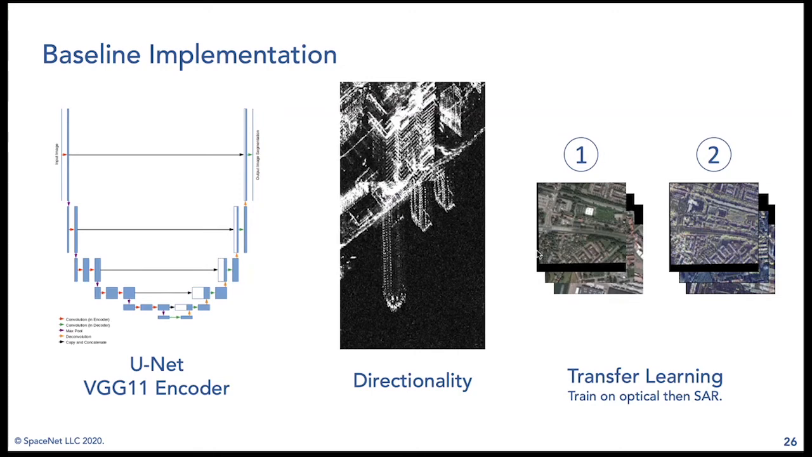So that's Solaris, and what we built with it is the baseline algorithm. The baseline here has at its heart a deep neural network, which has a UNet architecture with a VGG11 encoder. The first half of this network combines information on progressively larger geographic scales to get a big picture understanding of what's going on. The second half of the model takes that information and propagates it back down to smaller scales, ultimately producing for each pixel a prediction of whether or not it is part of a building. And then from those pixel maps, vector outlines can be produced.